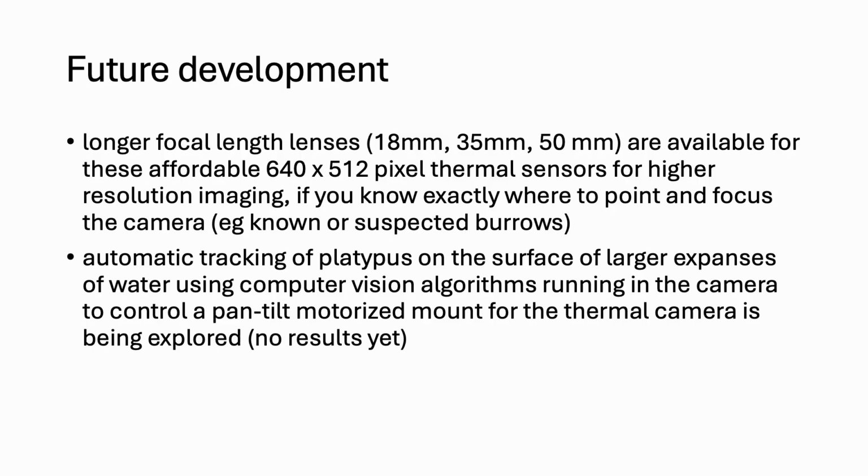So we've, I think, proven, at least to our satisfaction, that thermal imaging is a viable methodology for detecting platypus in these waterways, both larger areas and small waterways, provided the observation spot is carefully chosen and the platypus is not going to be swimming entirely underwater. But there's lots of opportunity for future development of this technology.